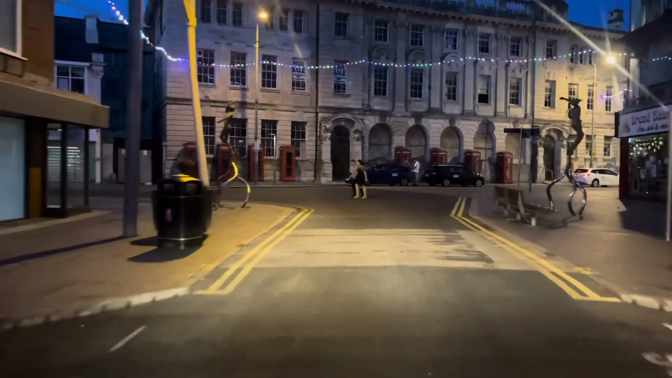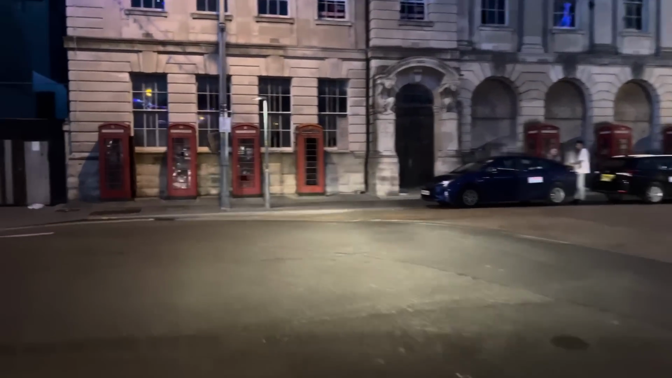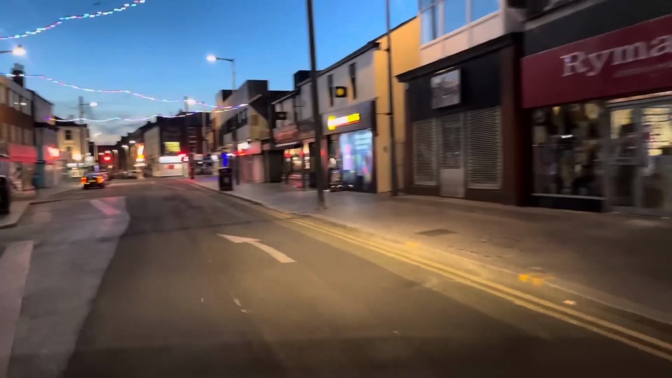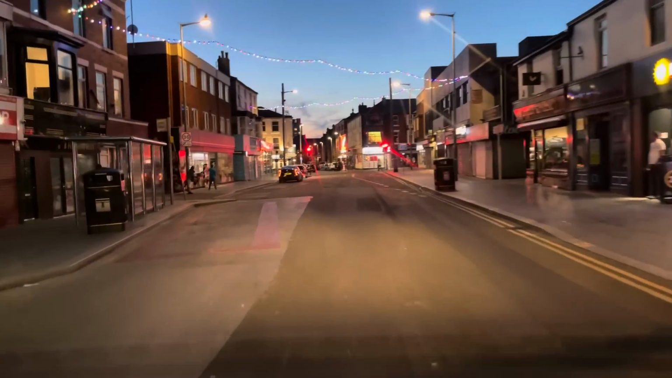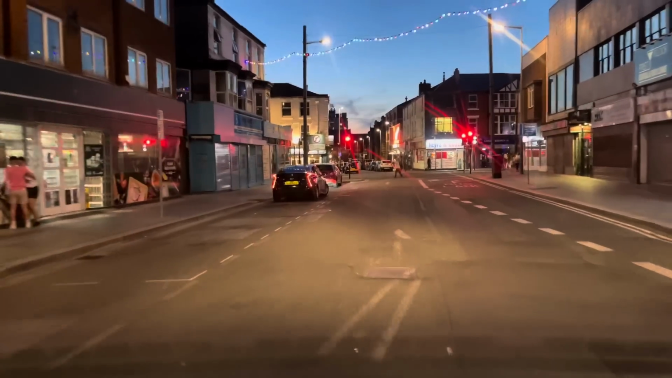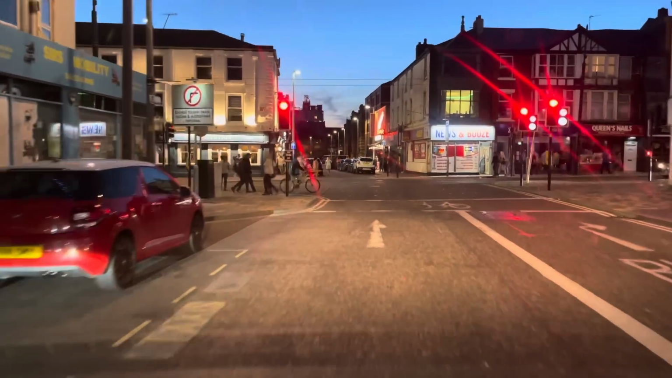Sorry, this is Abingdon Street. That's the old post office there. That's been shut since, when was it? 2000. Was it 2008, or am I going back too far? I don't know. Abingdon Street. Oh, it's kicking up a bit there on the left-hand side. Kicking off in Blackpool.